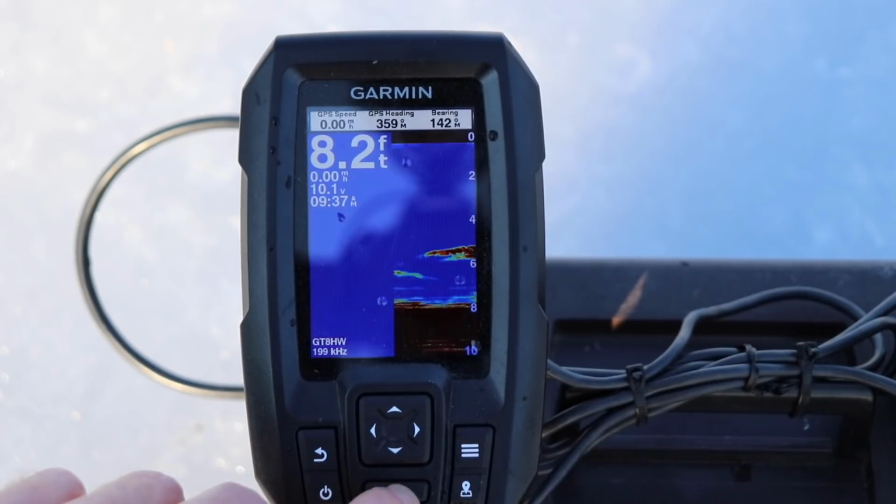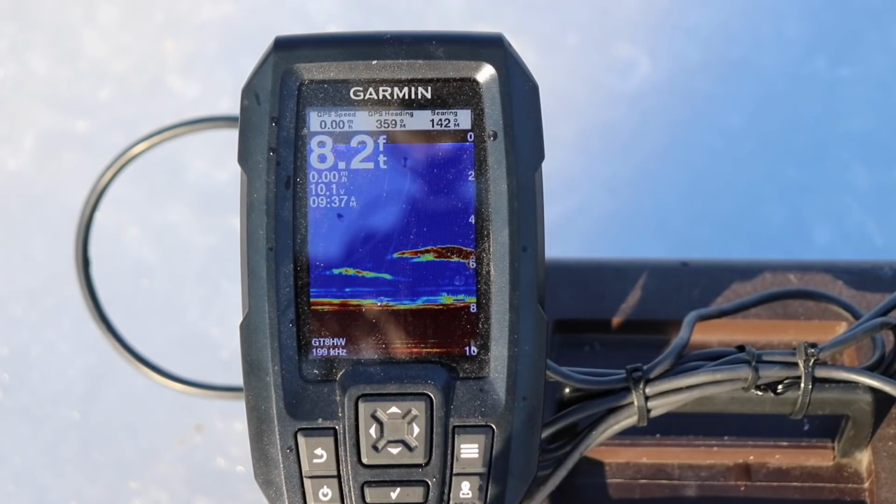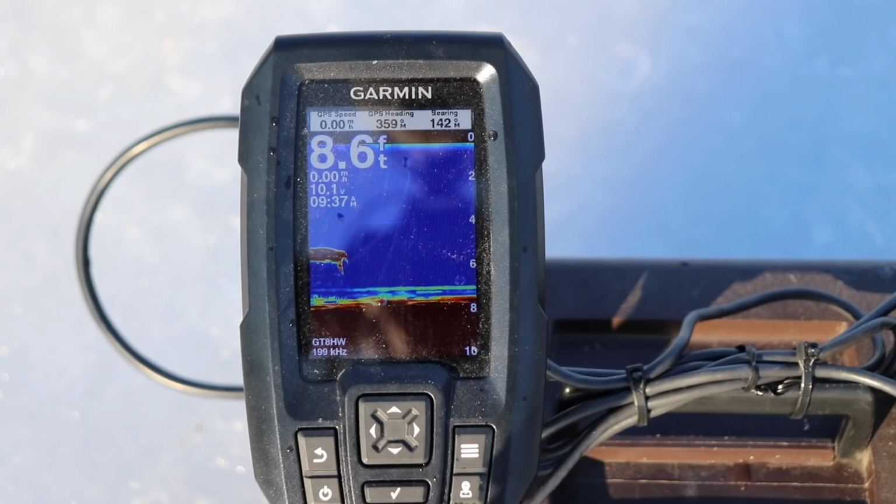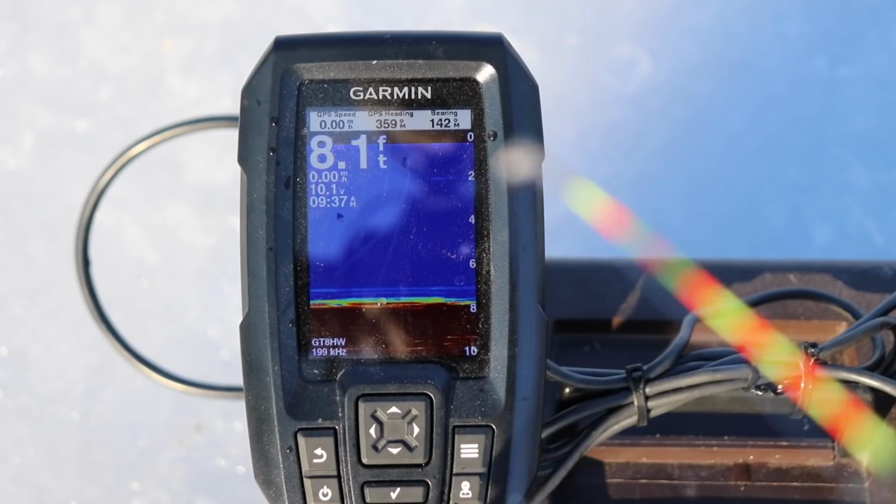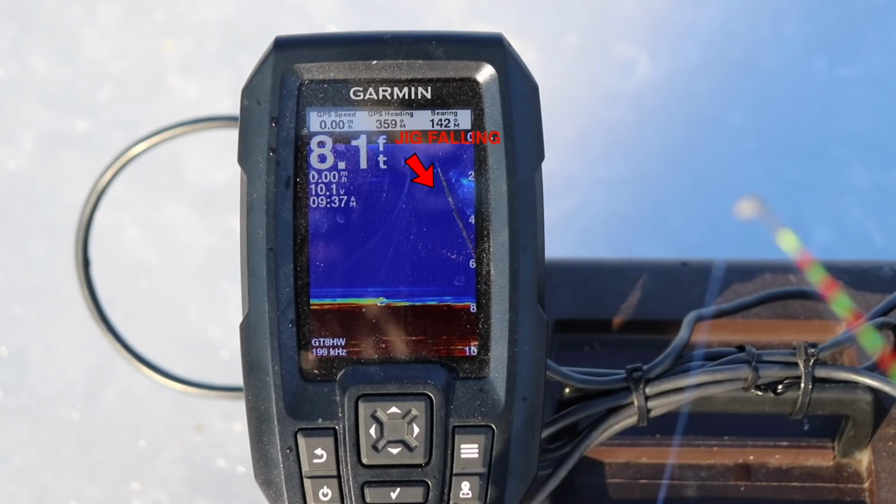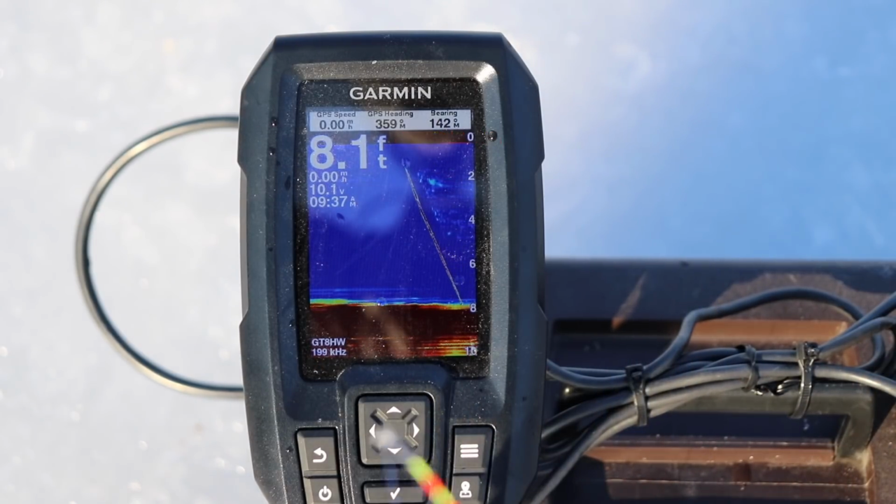Now see those big marks on my screen? Oh shucks, I gotta get down there. That's a big fish down there, folks. And I don't even have a wax worm on my rod. Let's try and get him. He went away, but we might be able to entice him. Here I am showing you guys how to use the machine. There are fish down there. As you can see, my line goes down, down, down. Hey, bluegill boy.